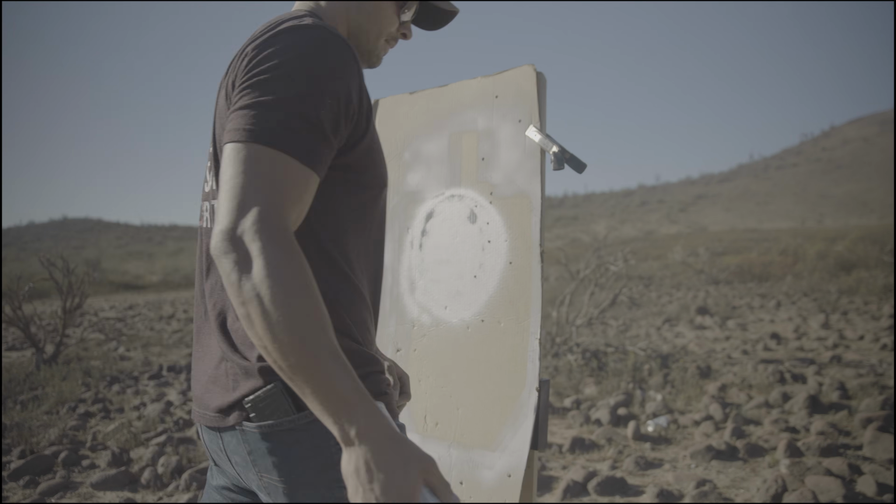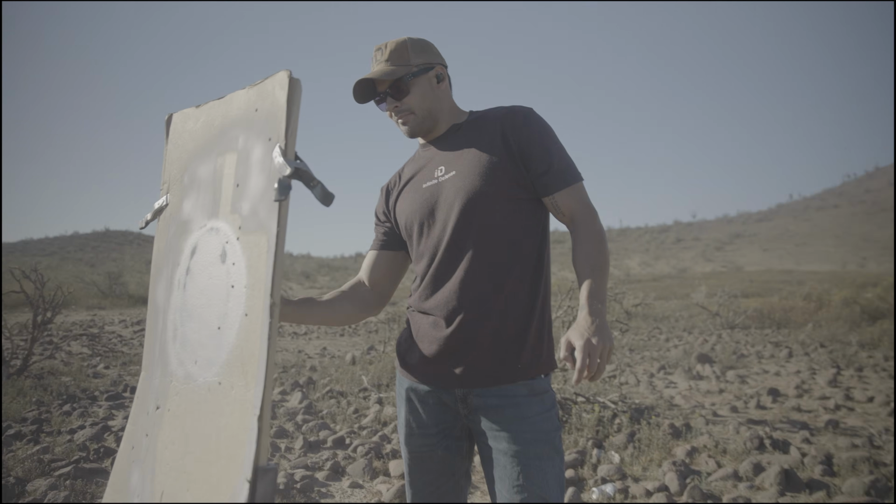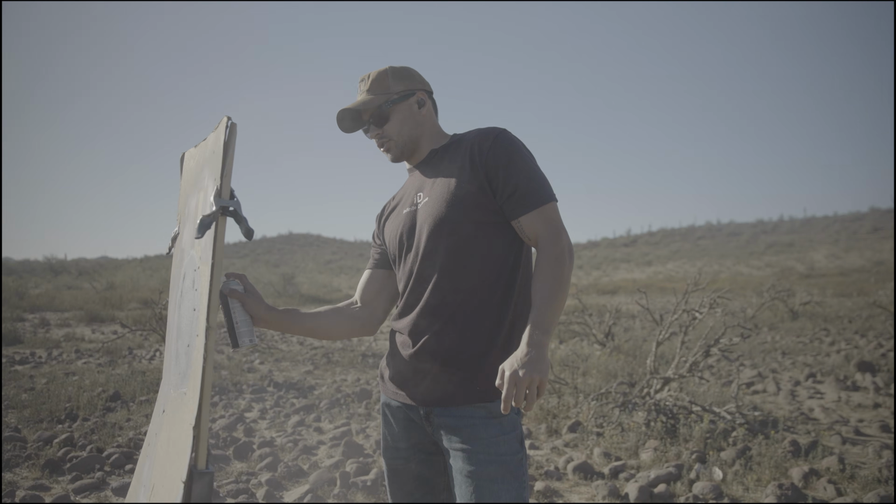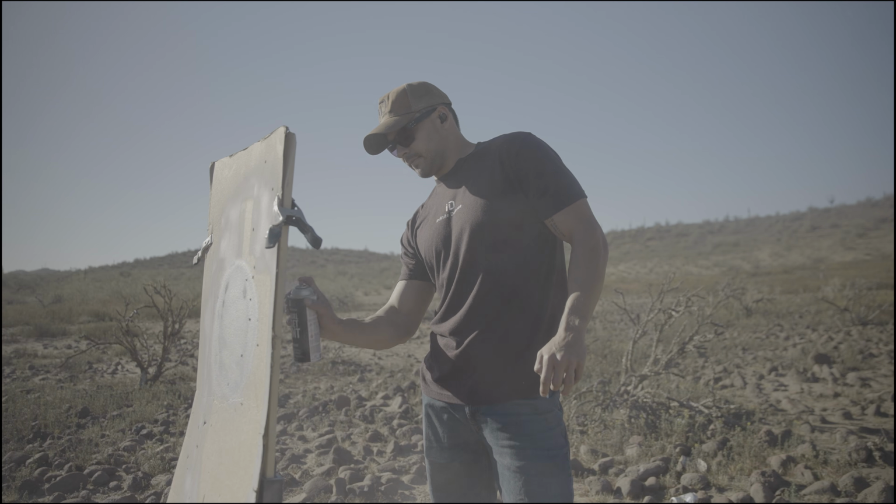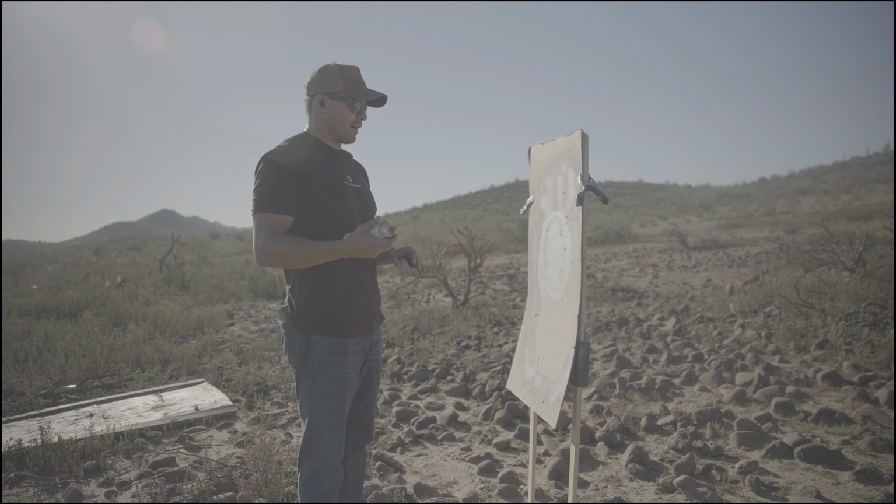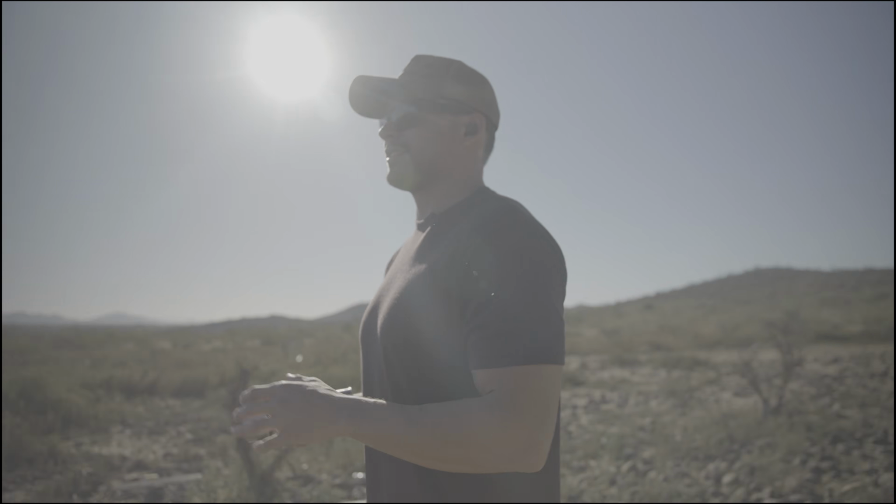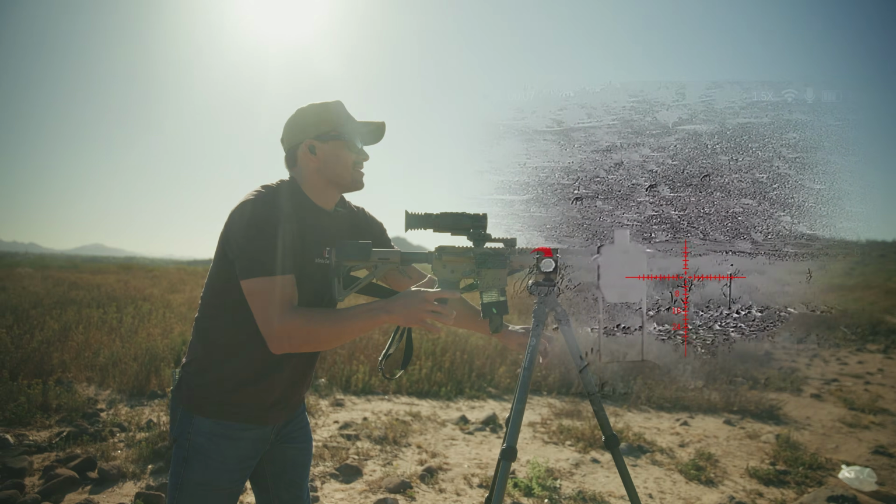Let that dry a little bit. Right now, it's not a big deal since the sun's on the front side, but sometimes it helps to coat the back side as well, depending on the positioning of the sun, because it'll help insulate your target. Obviously, you have to play that by ear, whether you want your target to get hotter or warmer. If it's really cold outside, I would say, wow, it looks the best on the paper.